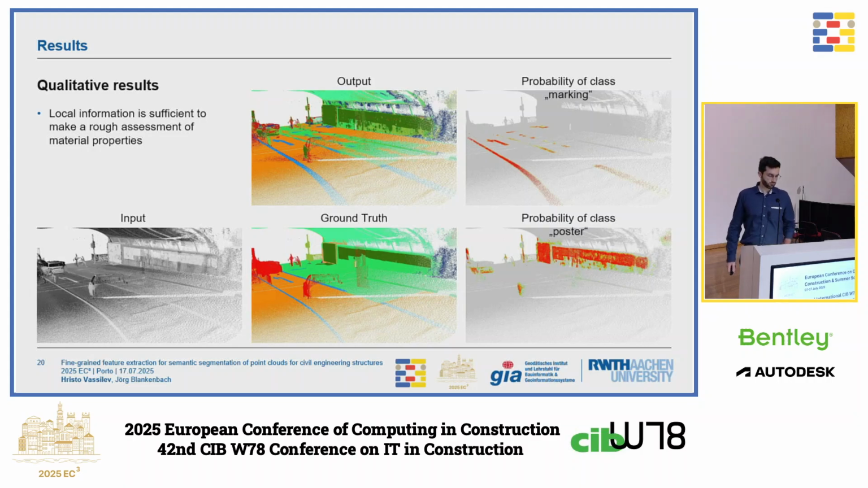But what we can now do is we can view our probabilities, which look like this. So we can see that there is nice separation between the classes, maybe some difficulties between asphalt and concrete, but it does give us a nice prior which we can use in subsequent models.